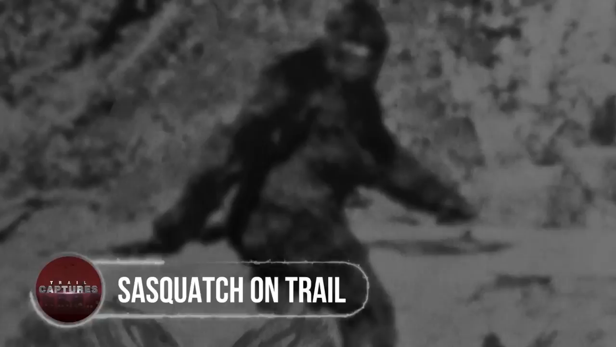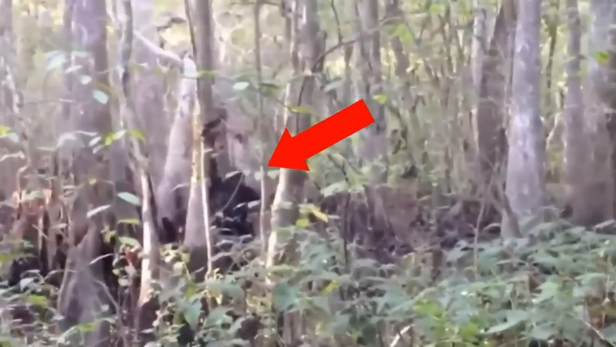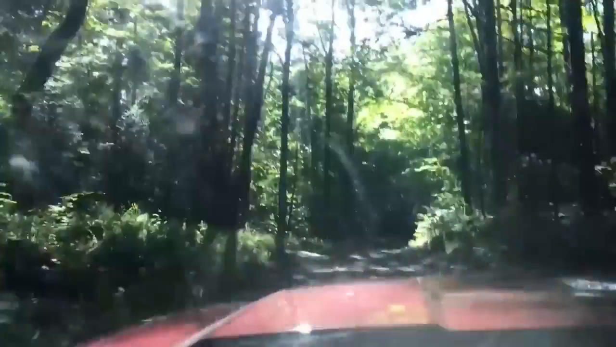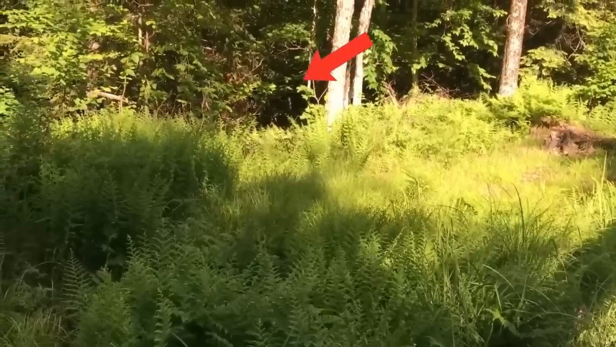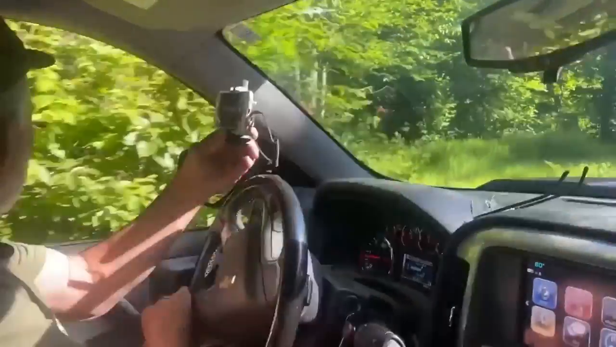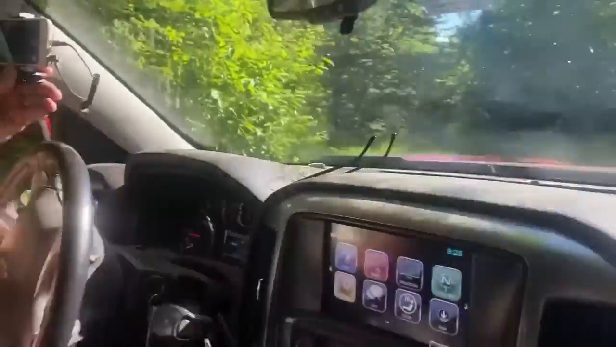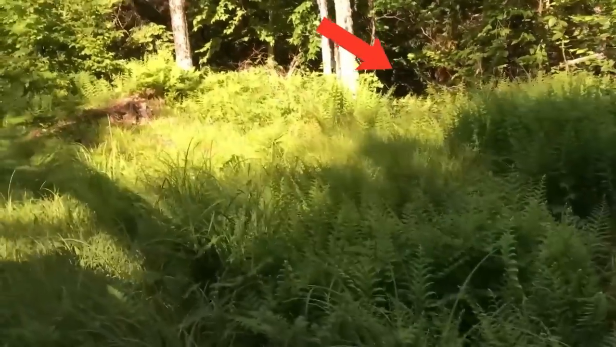Sasquatch on trail. Every now and then, we find proof that Sasquatch actually exists. But why does it always attempt to hide? While driving into the deep woods to explore the forest inhabitants, a team of wildlife conservationists spotted a giant, hairy figure walking across the trail that quickly disappeared back into the forest. However, they chased the creature, which turned out to be a hairy, massive humanoid creature.